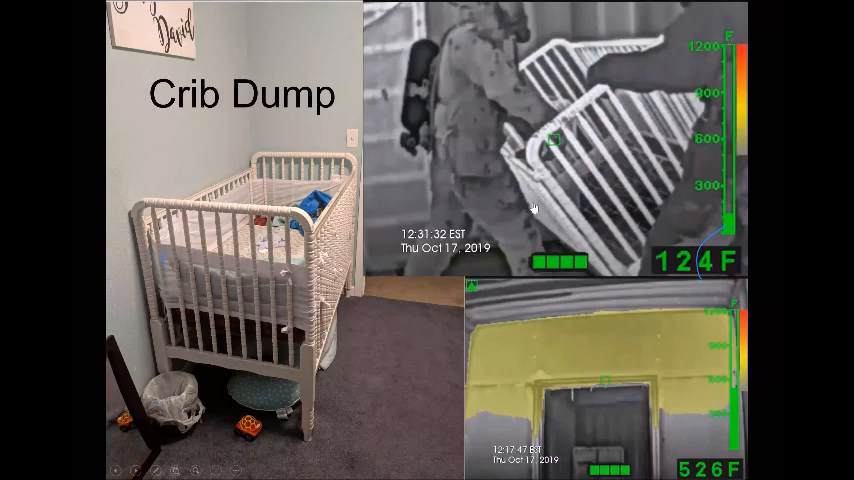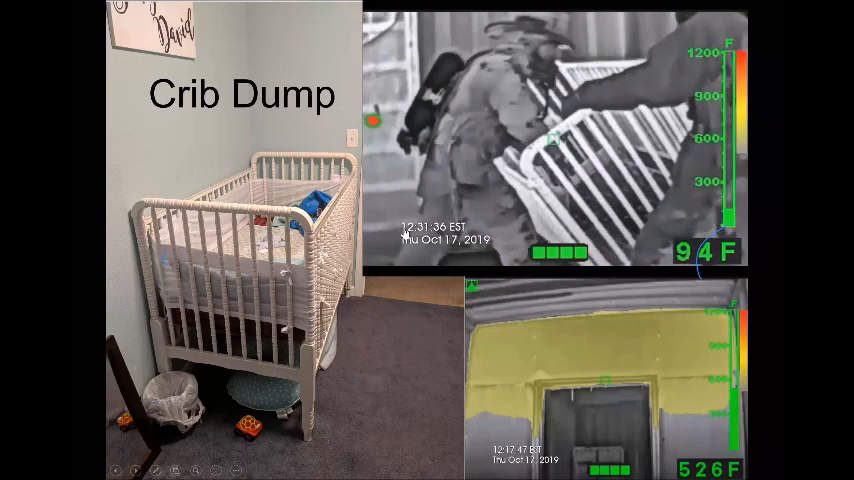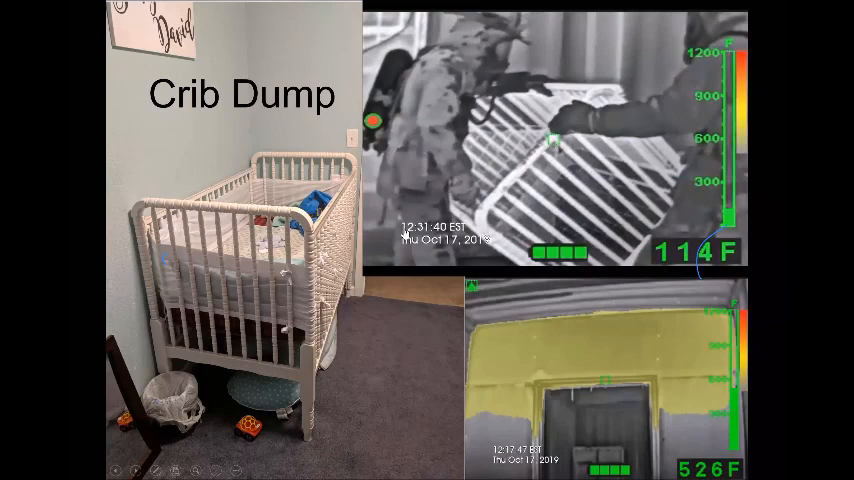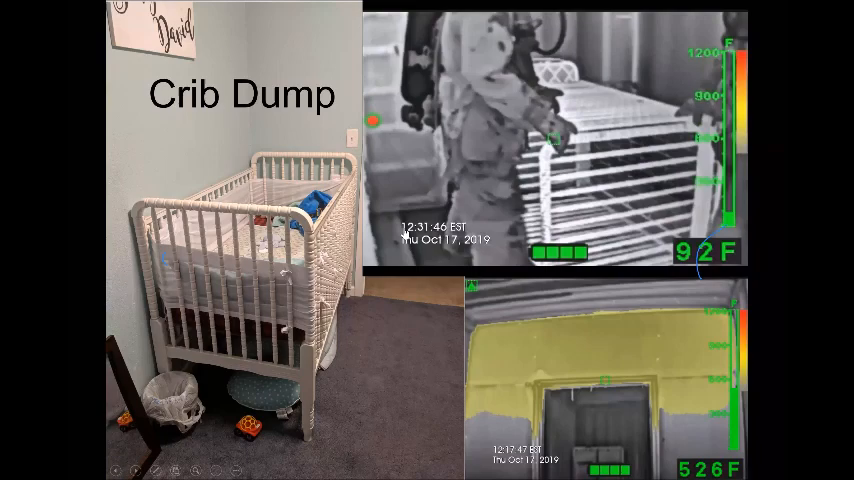Crib dumps are something I've become passionate about, and the reason why is it just makes sense, right? If you find the crib in a superheated environment and we grab the kid and scoop them up and stand, we just defeated the entire purpose of protecting them and protecting their airway, because now they're in the thermal layering. They're in the environment we're trying to prevent them from being in. So bring the crib to you. It's called the crib dump. Find the crib, pull it down. The child will be in the blankets and things. You can feel their weight. You scoop them up, and then we're going down range or getting out the window that we came in.